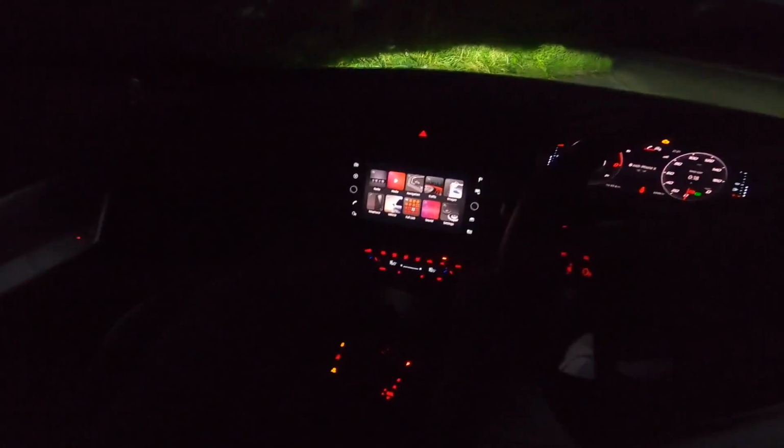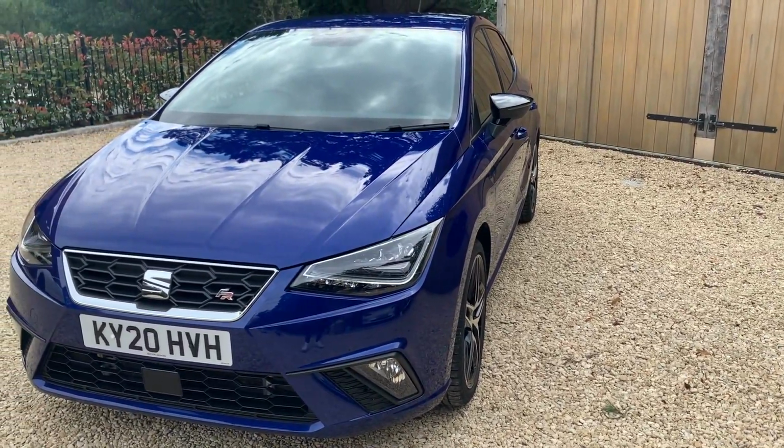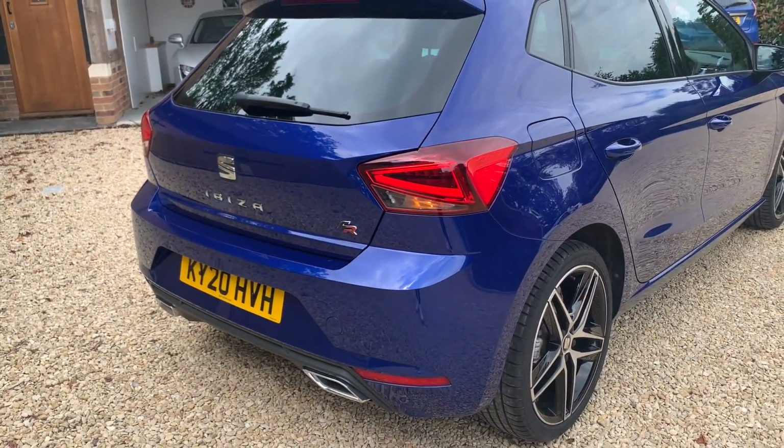Okay, so now you know a little bit about Marmalade. I'll put some shots over so you can see what it's like in the daytime, what the car looks like.